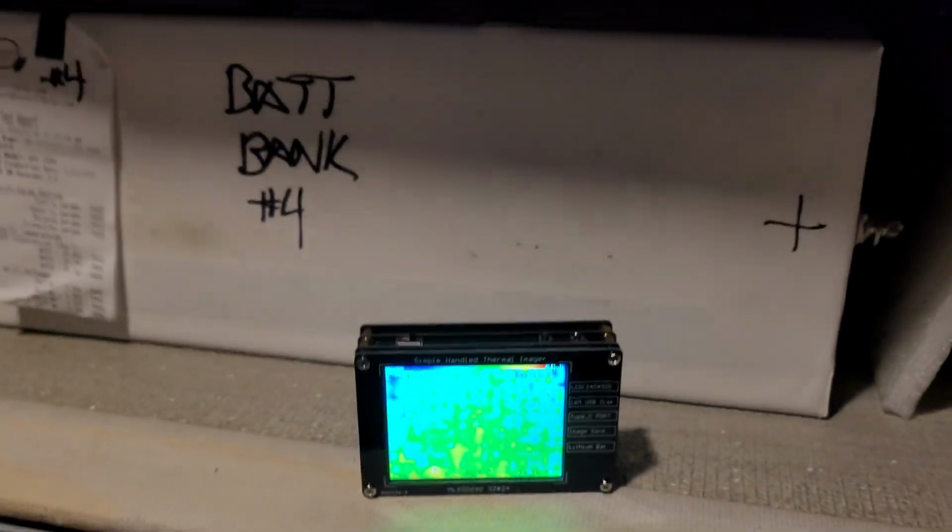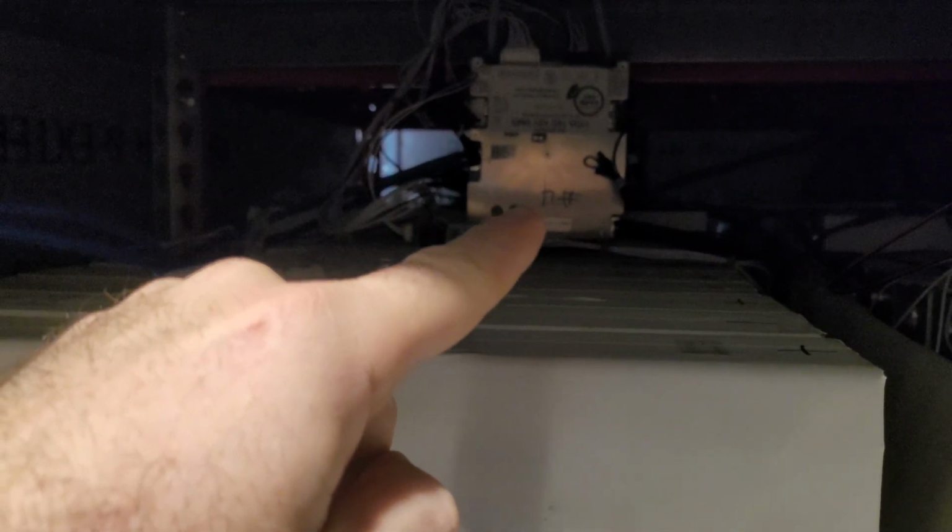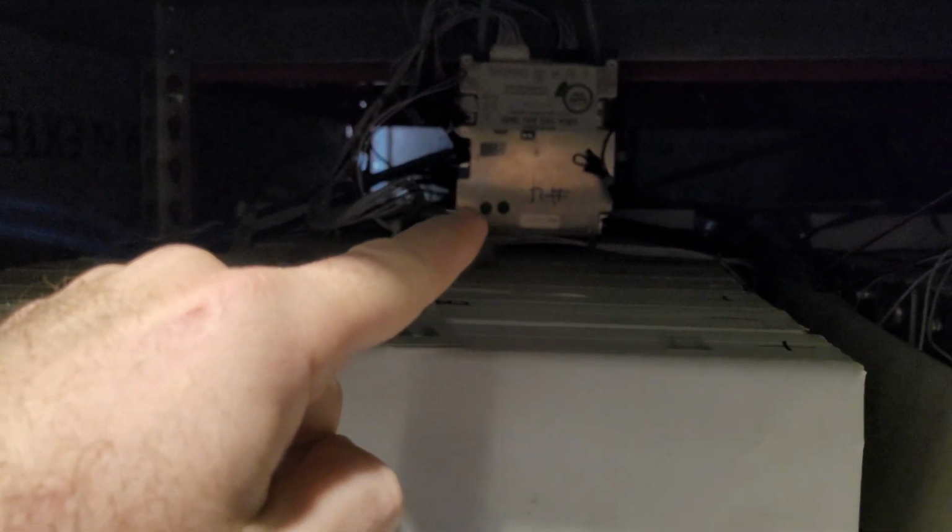We're standing here in my battery shelf. Got our battery bank number 4 here with the BMS hanging in the back, and I'm just going to set the camera right here, pointed at the BMS. You'll see this lower section here where those 2 black dots are will be the warmest section.